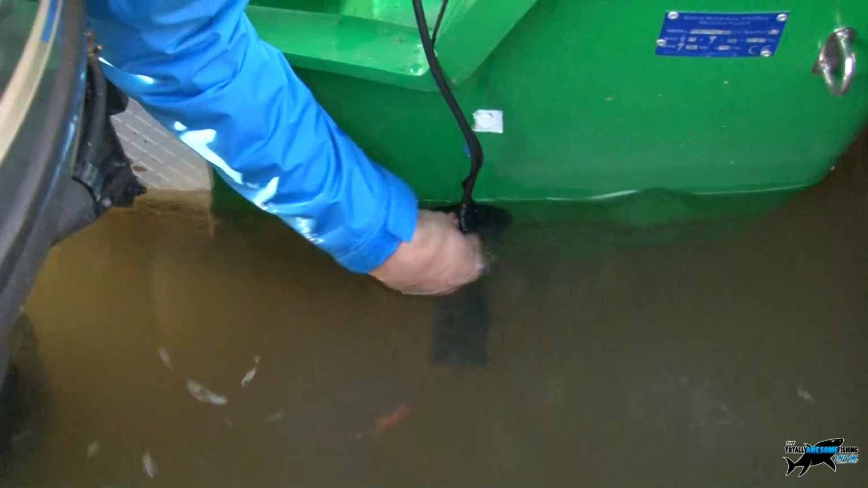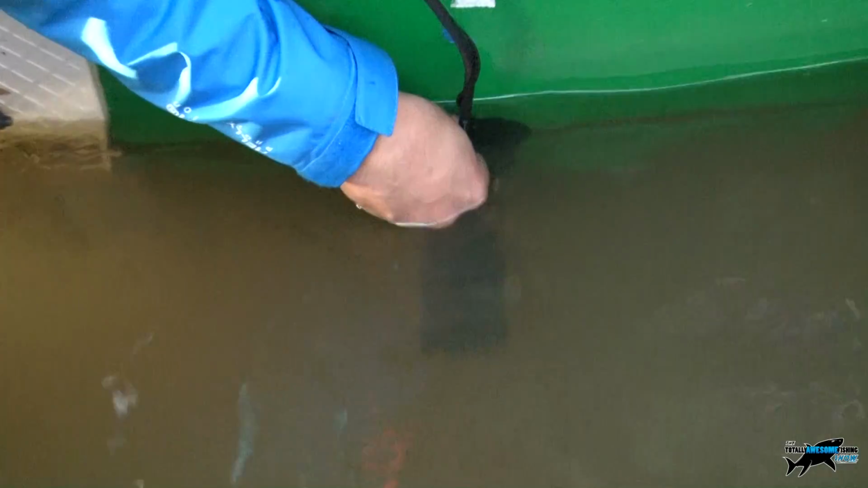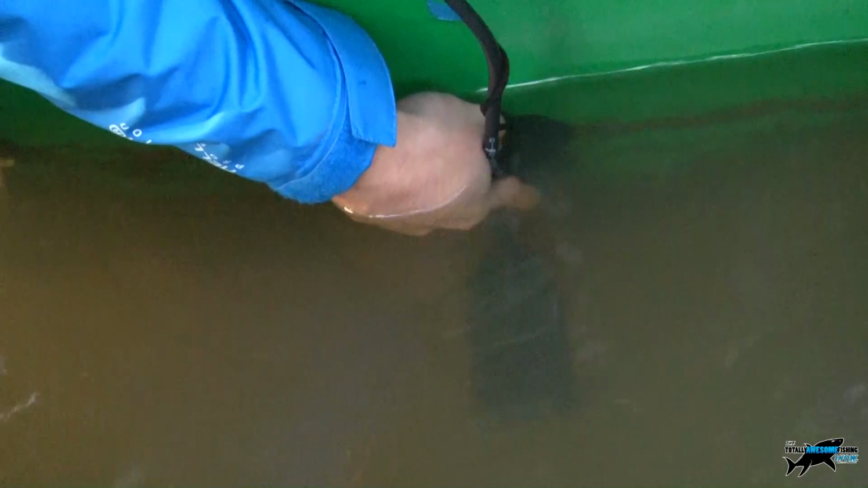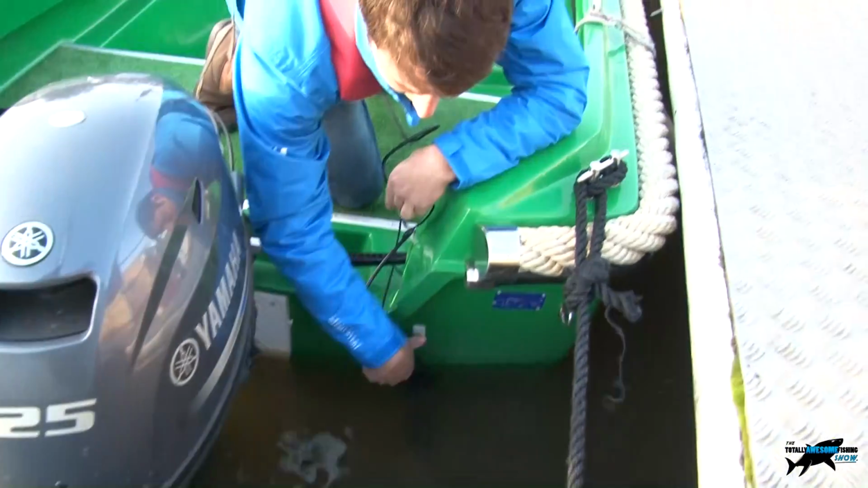Got to be flat with the level of the water, isn't it? That's it, yeah. Otherwise you'll end up shooting the signal off to the side and you won't get a very good recording. But that looks pretty level to me. We're not too near to the prop, so we're not going to get too much noise off the propeller itself. And yeah, we're good to go. We'll tie the lanyard off somewhere secure.